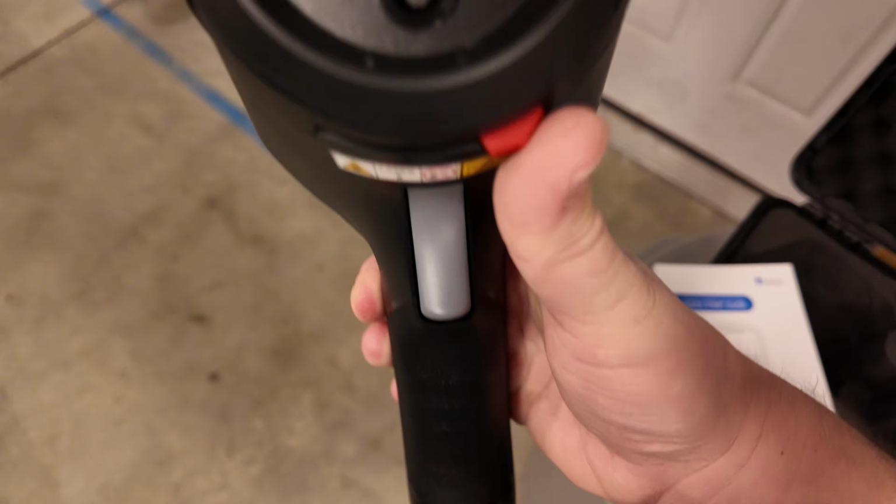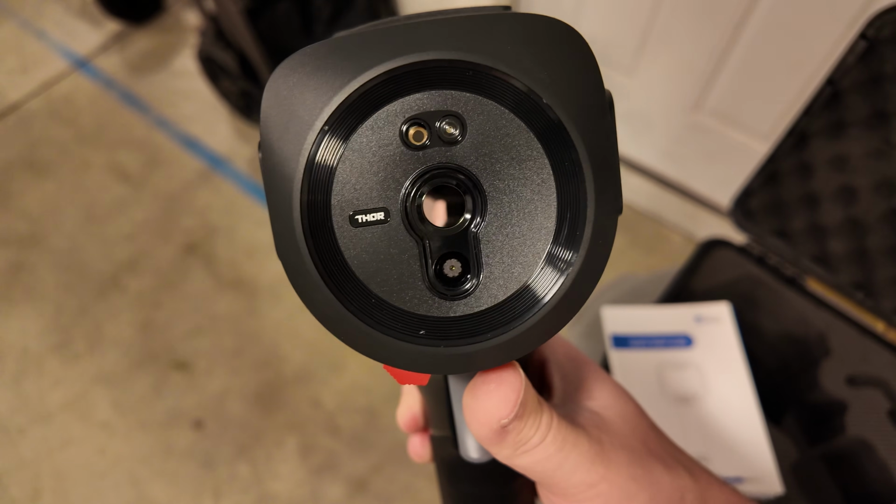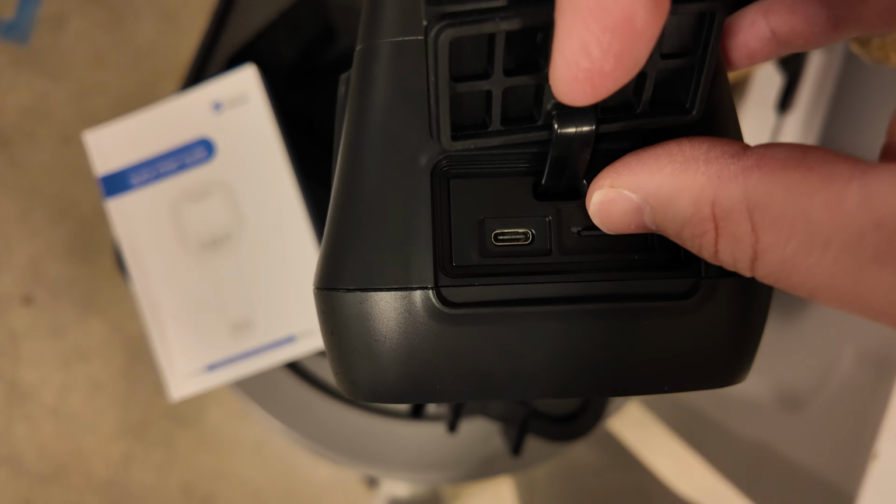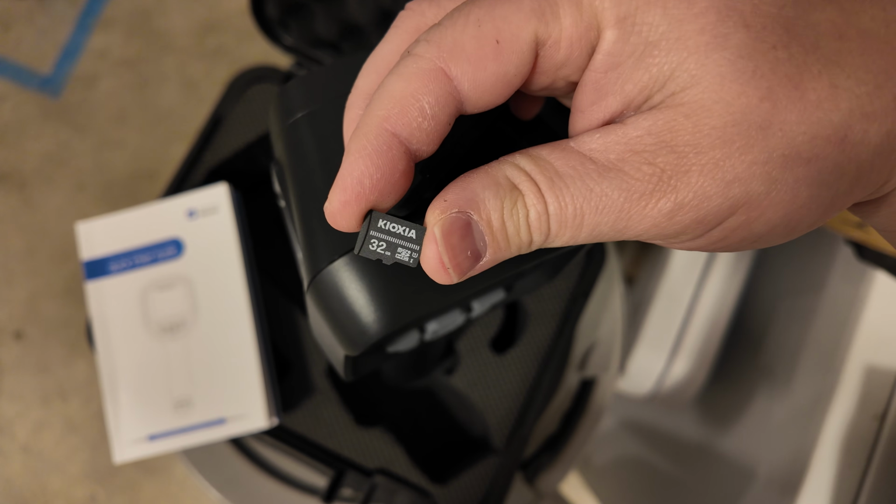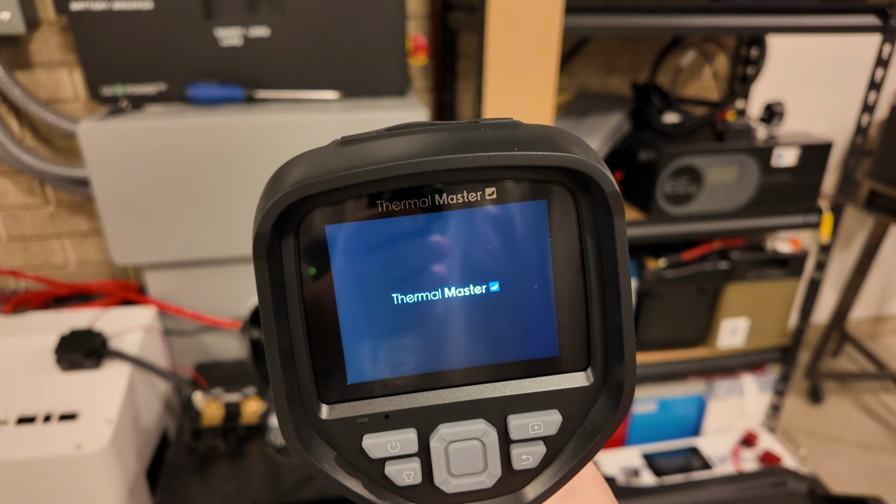Here's the front side, and this little switch right here opens the lens to the thermal infrared camera. And then on the top here, you've got your charging port and a spot for a micro SD card. My particular unit shipped with a 32 gig micro SD card. Let's boot this thing up and see what happens.